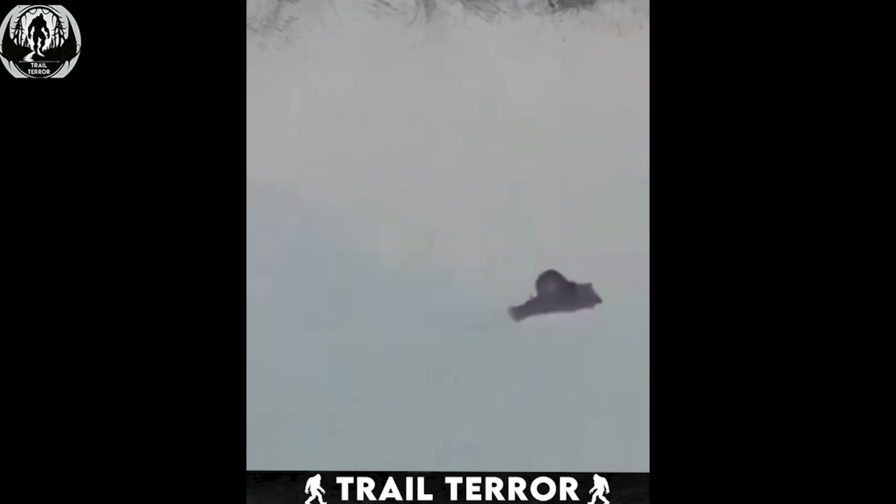While this creature is undoubtedly strange, my guess is that it could be a lesser-known relative of the jellyfish family. After all, the ocean is full of surprises, and who's to say that one of its inhabitants couldn't resemble Batman?